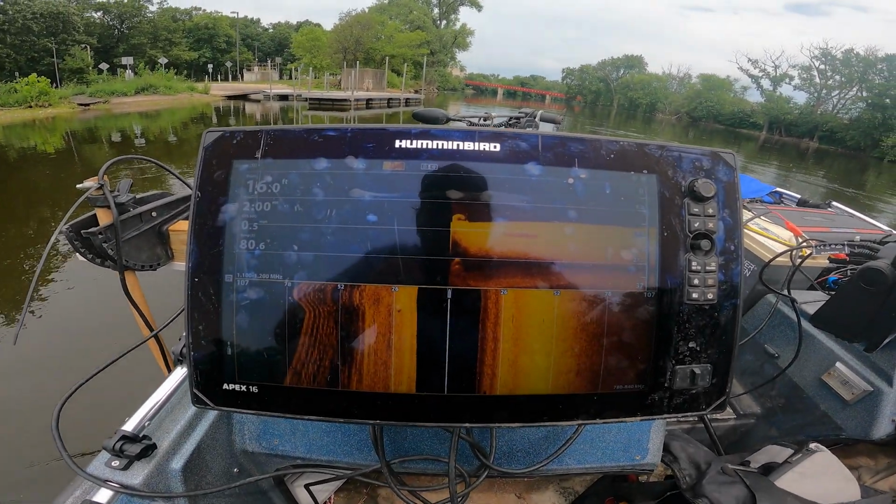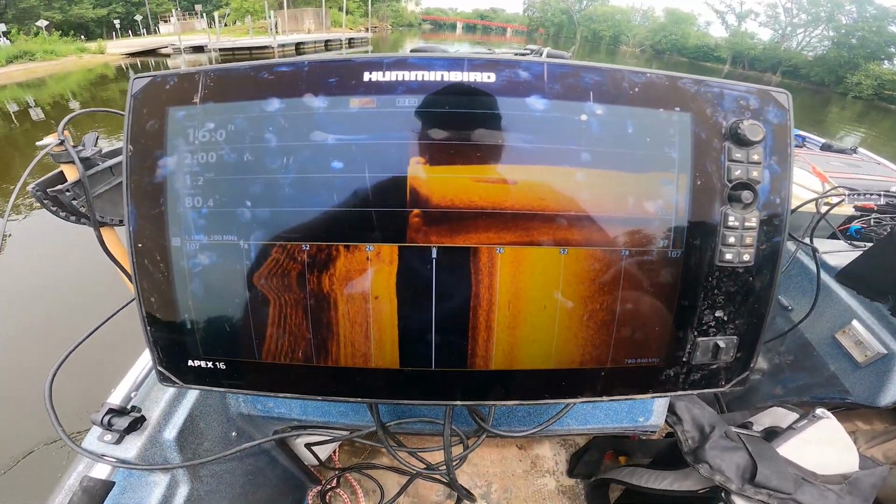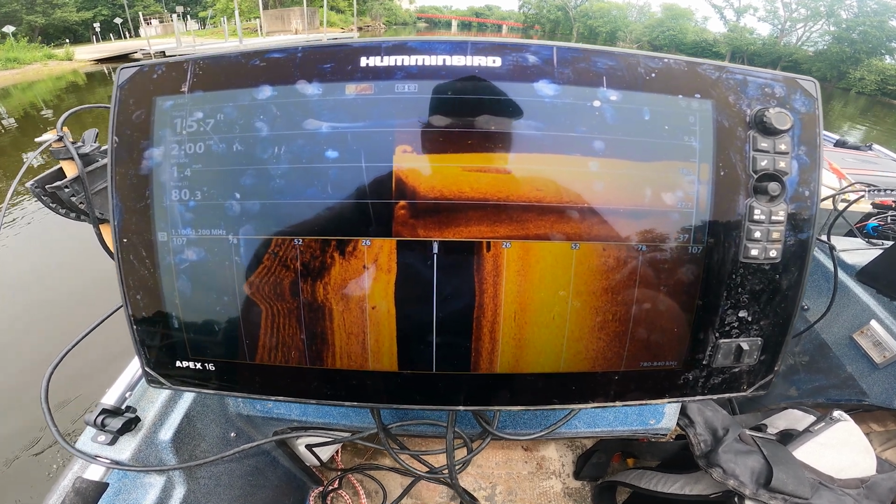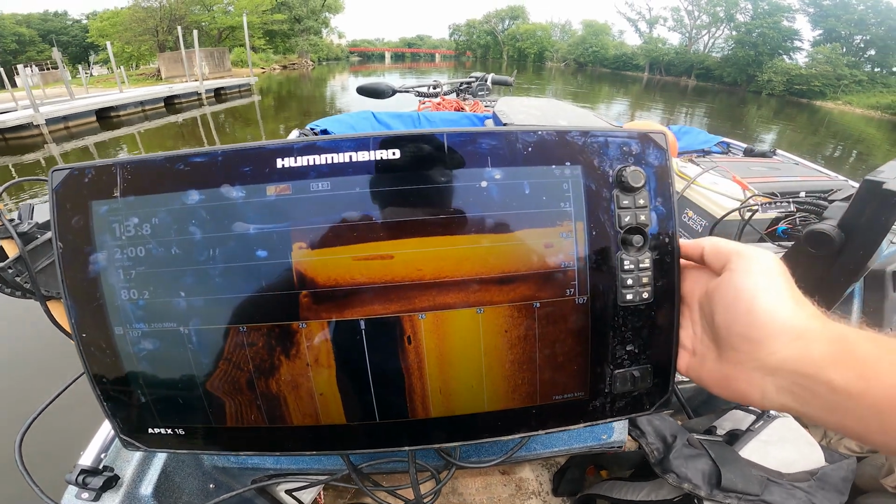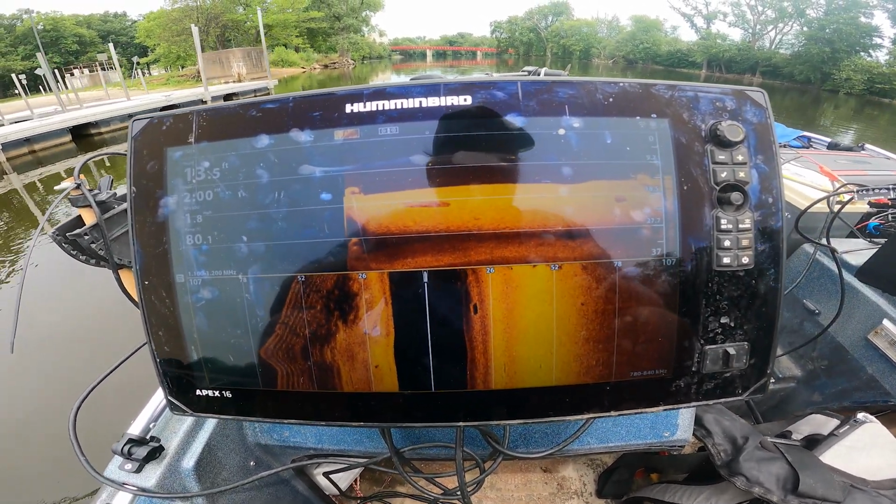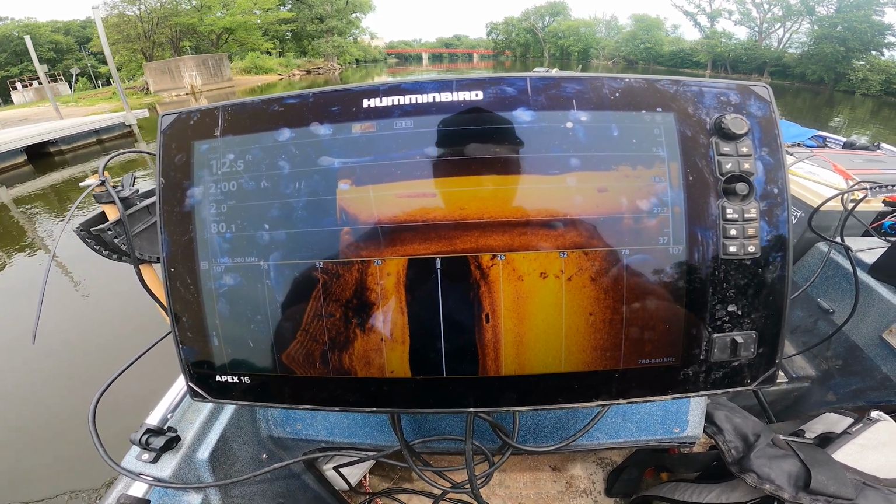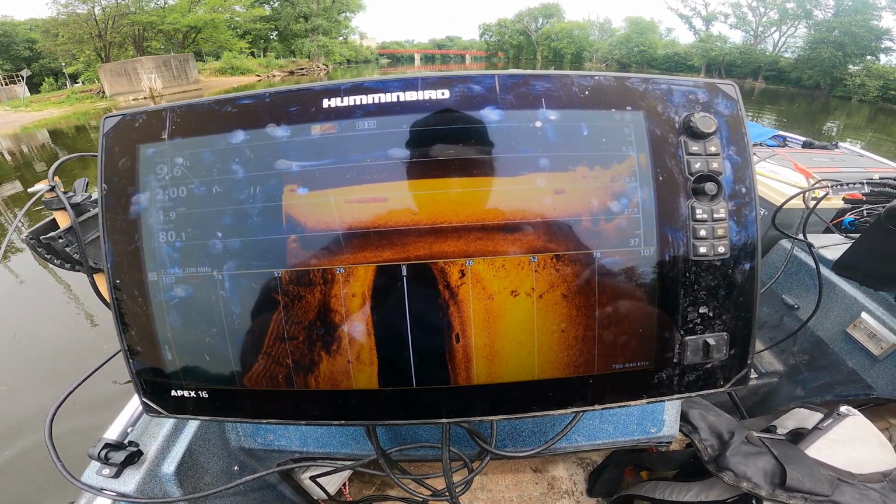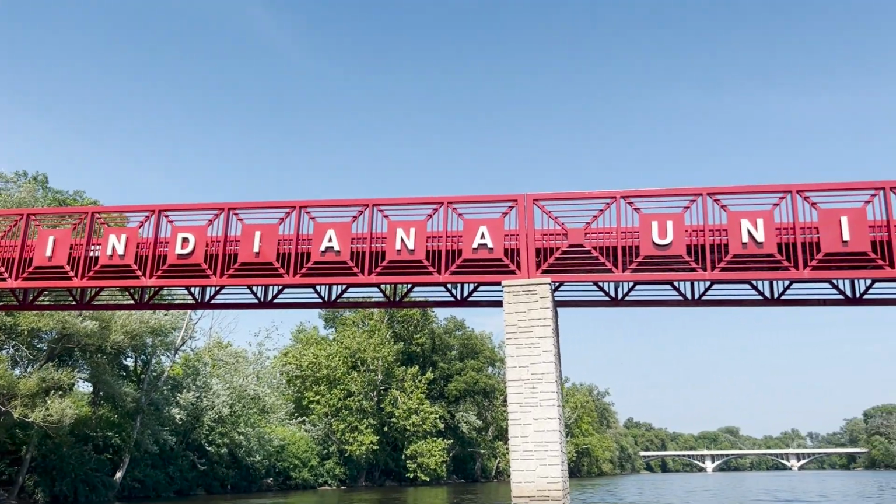I'm gonna scan this boat ramp really quick, make sure there's nothing right here, and then we'll start searching the river. But 16 feet, dude, it's deep enough. Is it? Man, yeah, it's really deep right here. There's something, is it a rock? Let's drop it down to 70. Let's get a better picture at 70 feet versus 100.